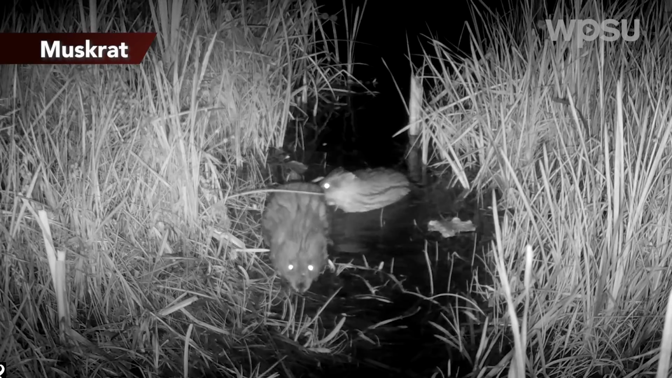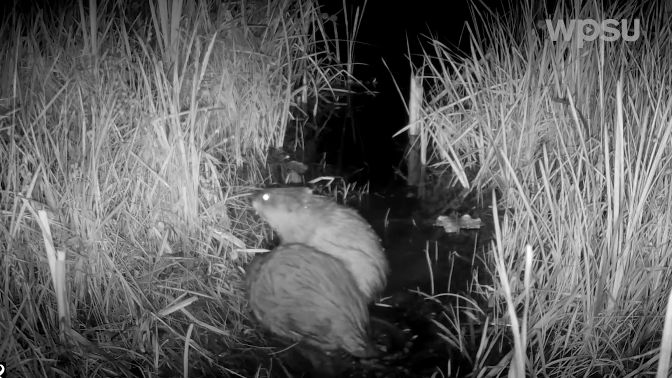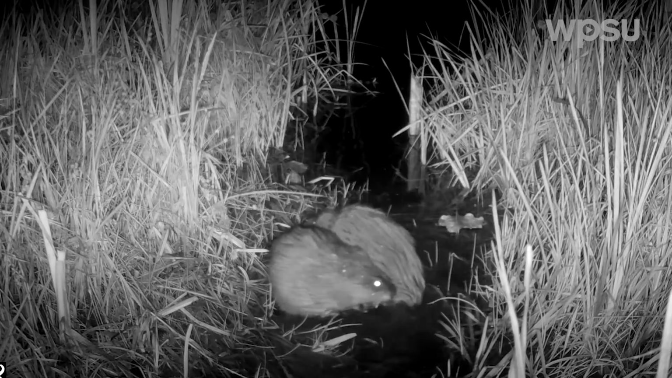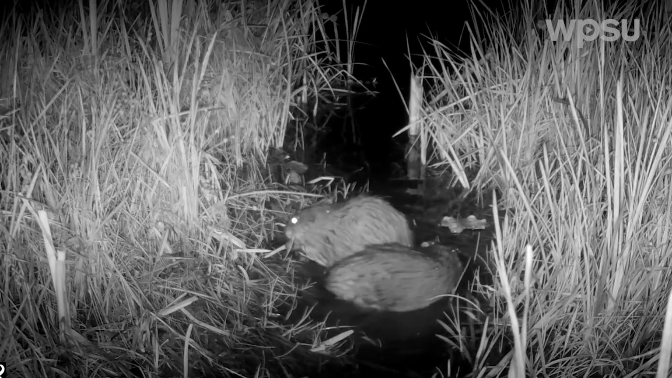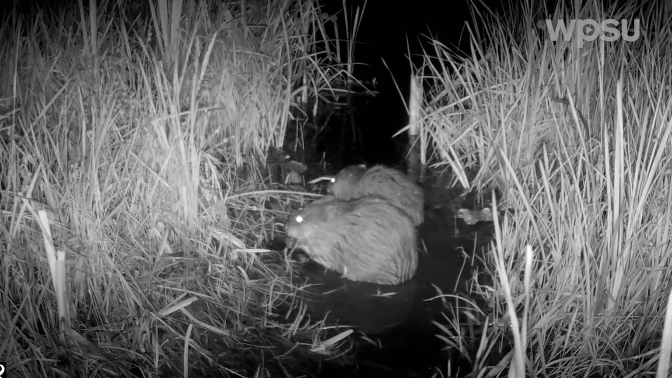Now, these two rodents are muskrat. They look a lot like beavers, but a lot smaller with more of a rat-like tail. But what's kind of cool is they've been found to sometimes spend the winter with beavers in their lodges together, kind of cohabitating as roommates.